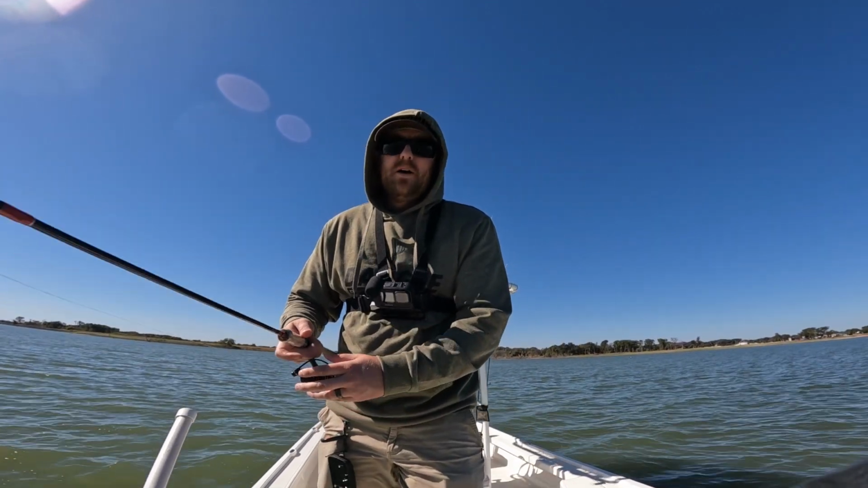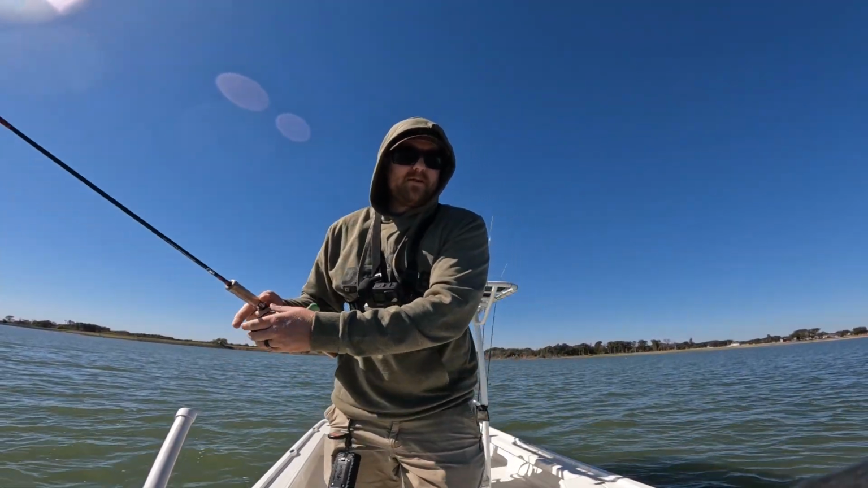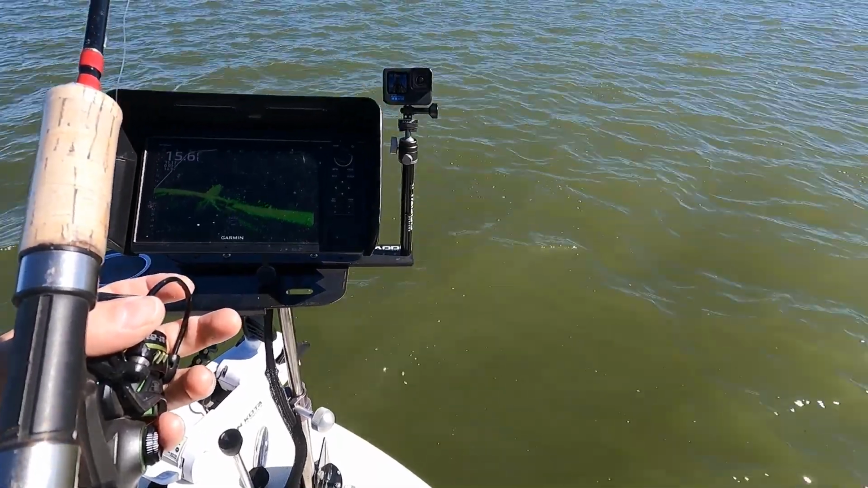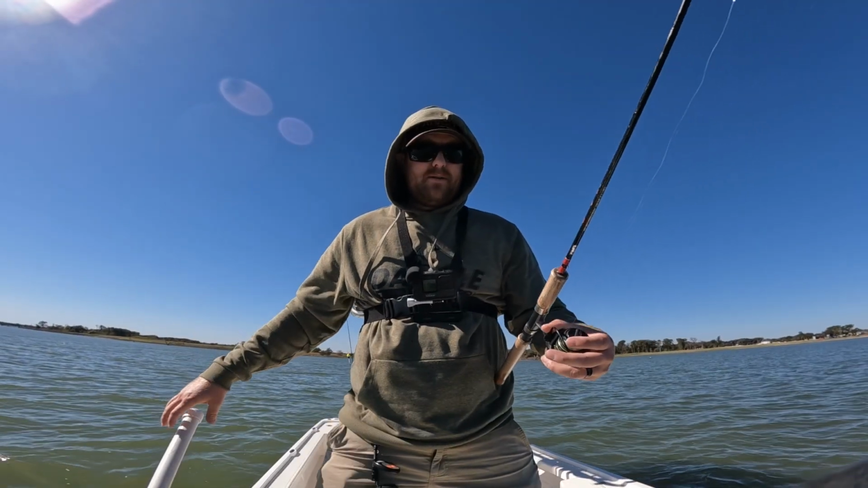So, oh, they took my weight. Let me switch weights real quick. I'll be right back. All right, had to switch my weight right there. So anyway, typically the bigger fish are going to be hugged closer to the bottom. And just like I've been saying, they're going to be the outliers, the ones that are further away.